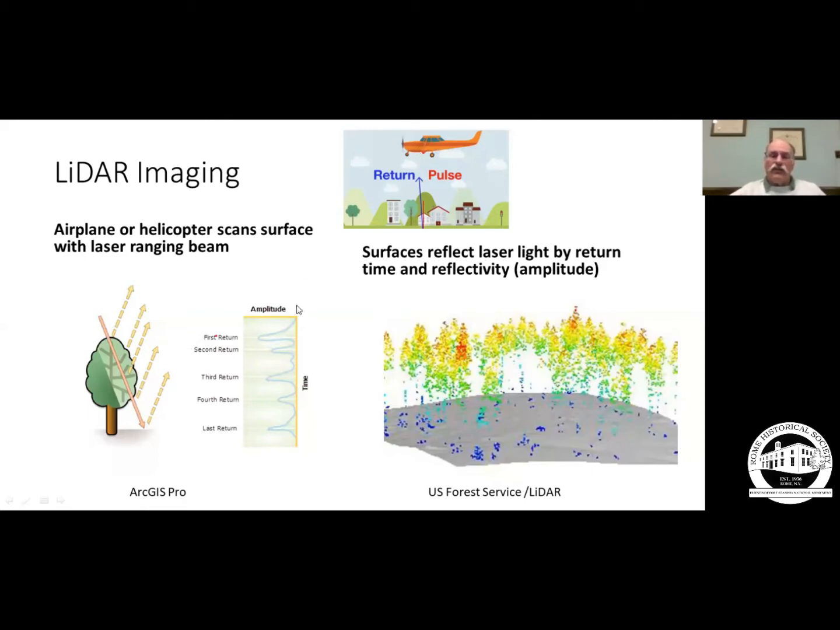By using digital analysis, they can identify the various returns. The first return, typically the top of the trees. The second or third return, the top of the buildings. Fourth return, brush, cars, things like that. And the last return is the ground level.